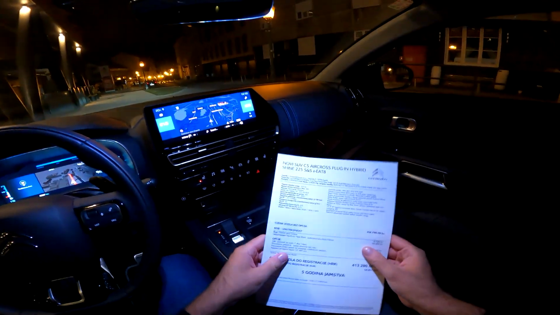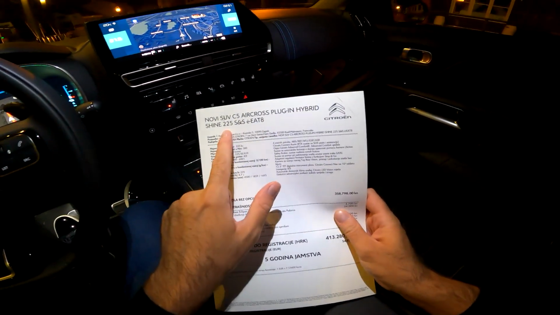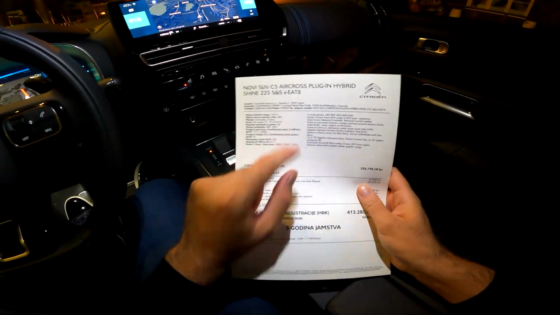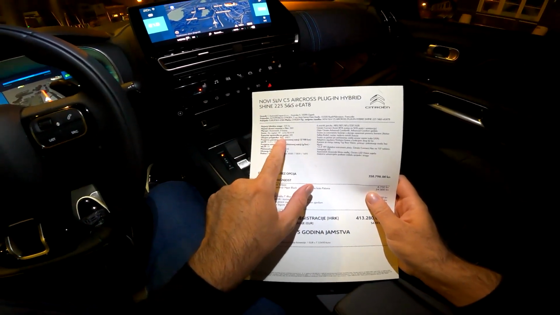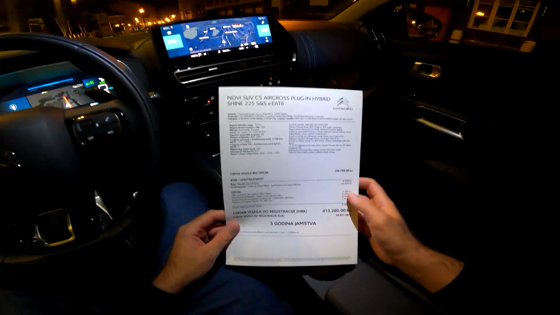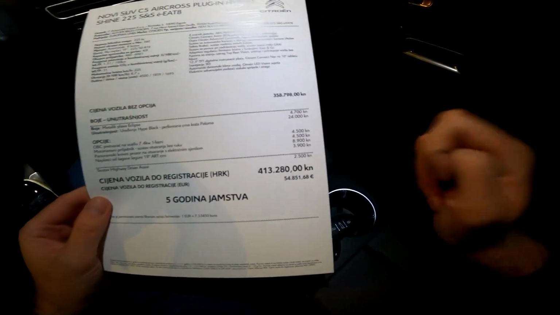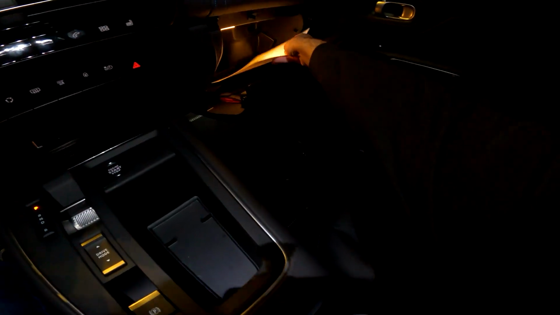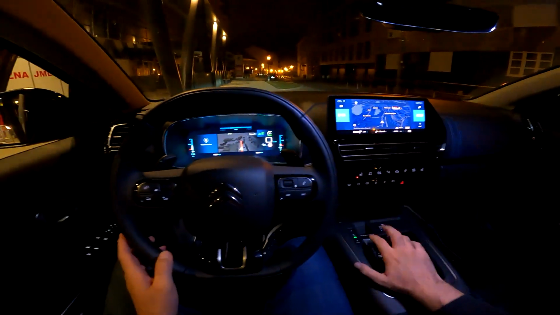Let me also show you the specs of the model in our video. So the plug-in hybrid, 225 horsepower, 43 liters of fuel tank, and trunk space 460 up to 600 liters. That is for the plug-in hybrid. If you go for the petrol or diesel, you have even more, and this is the exact price of the model in our video, fully packed. And now we are ready to continue the drive.